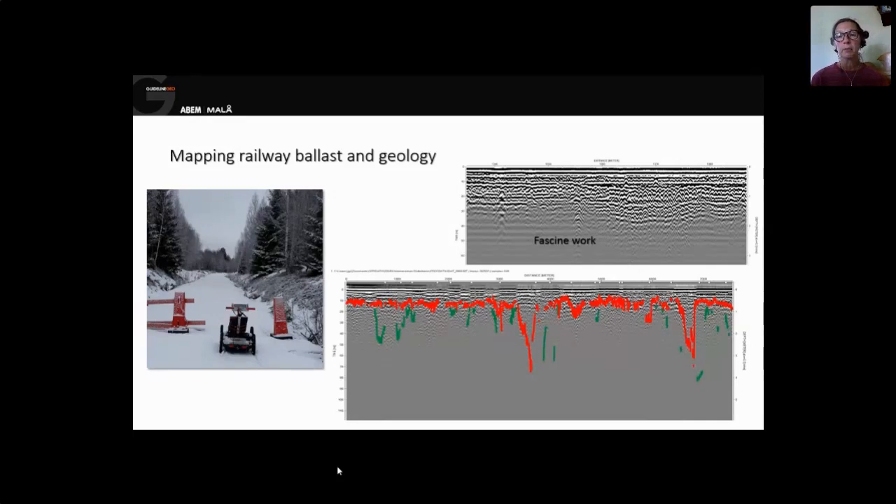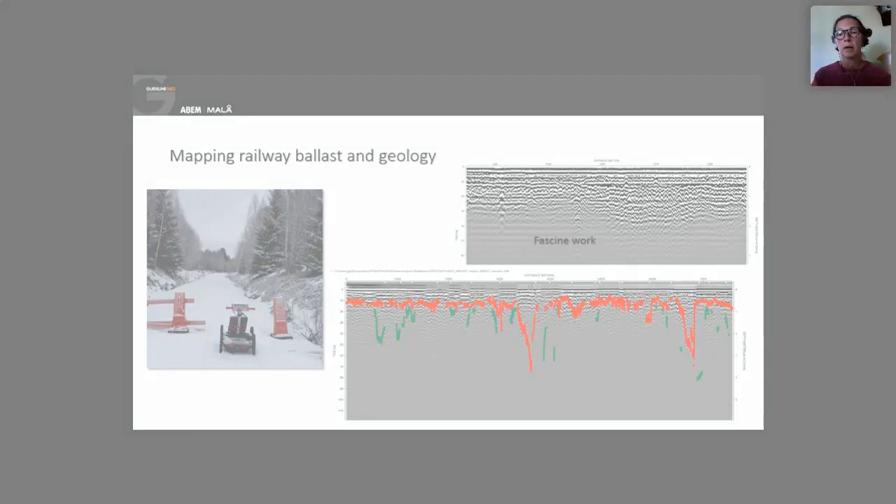And looking at the data in detail, you can actually see parts where you have plenty of hyperbolas. In this case, it's fascine work with old tree trunks used to improve the carrying capacity of that railway embankment.